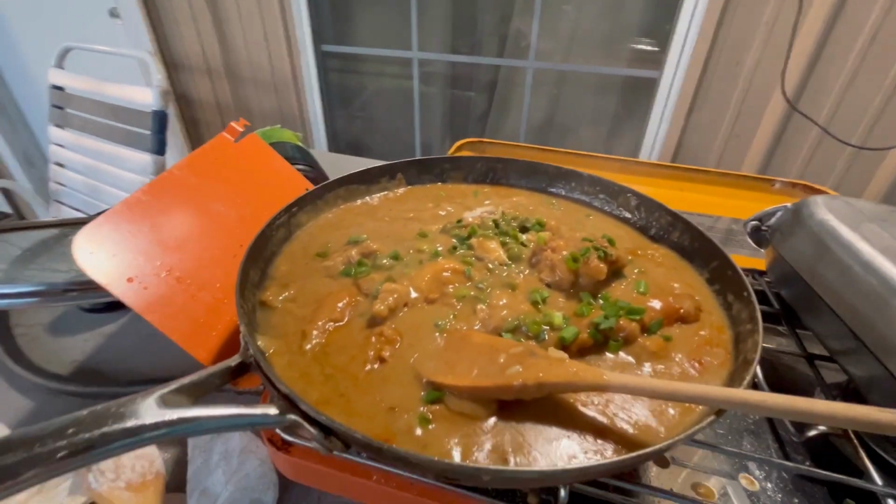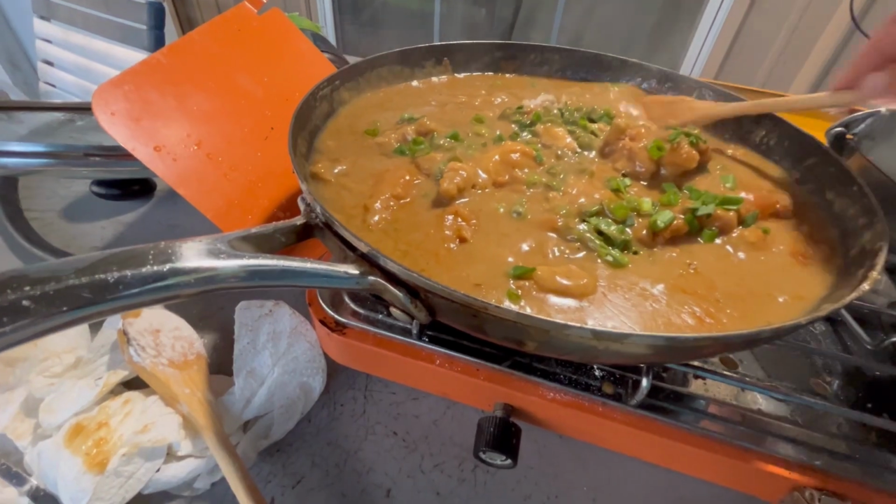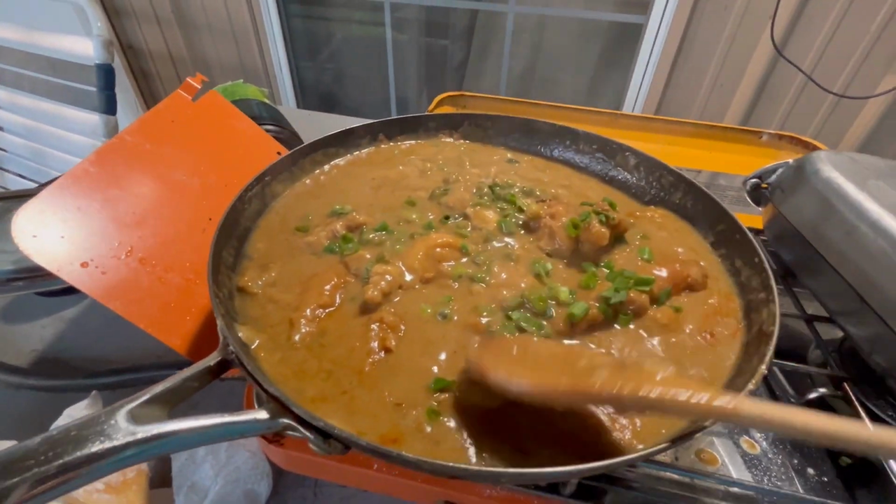Oh, look at that fish breaking apart. It's so tender down in there. That old fish is breaking apart. It's so tender. Got a good brown gravy to it.